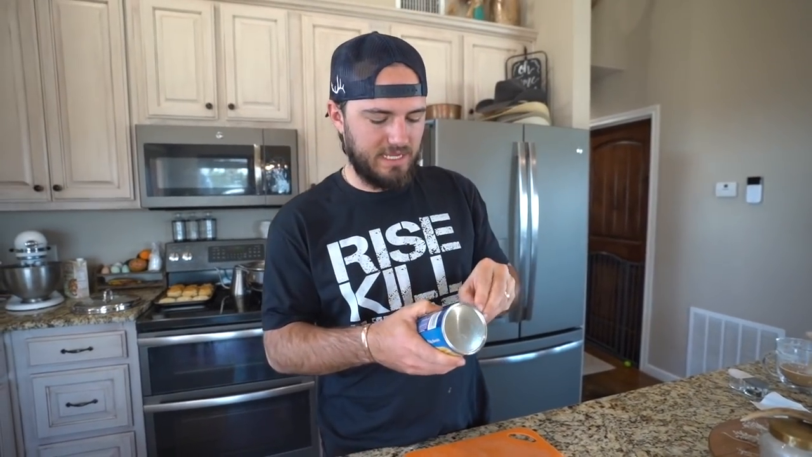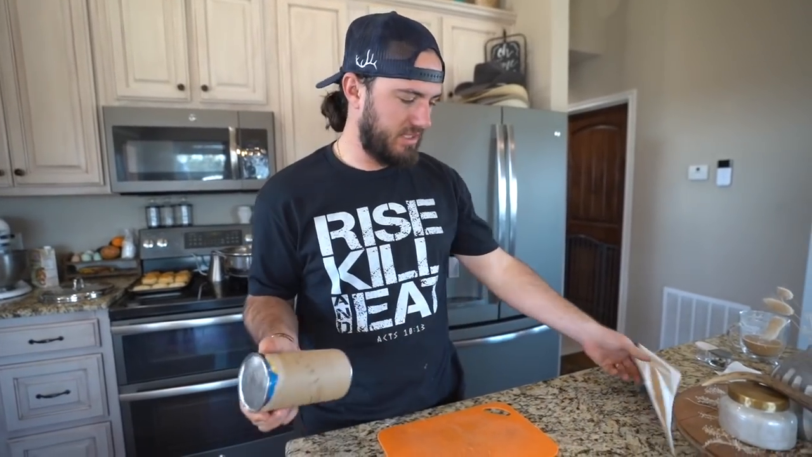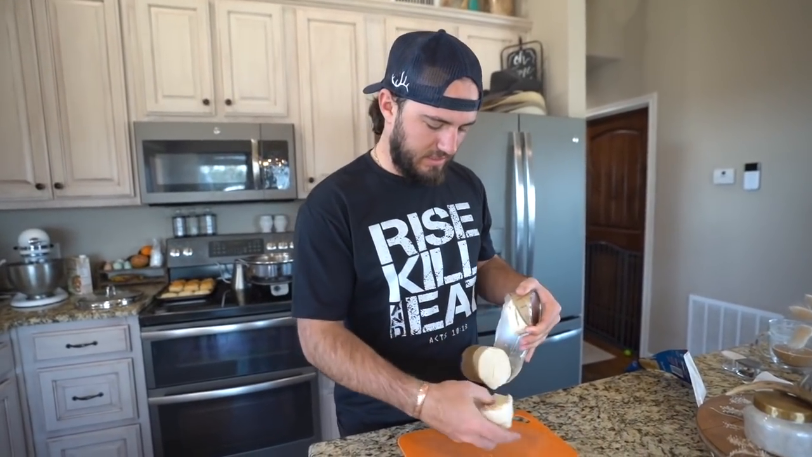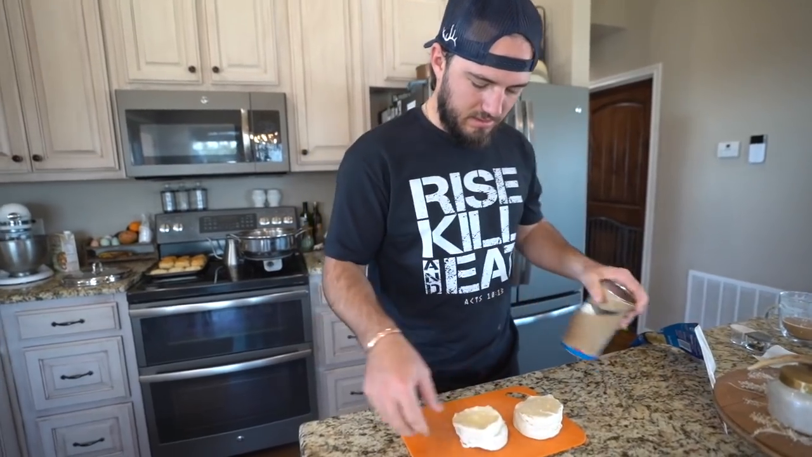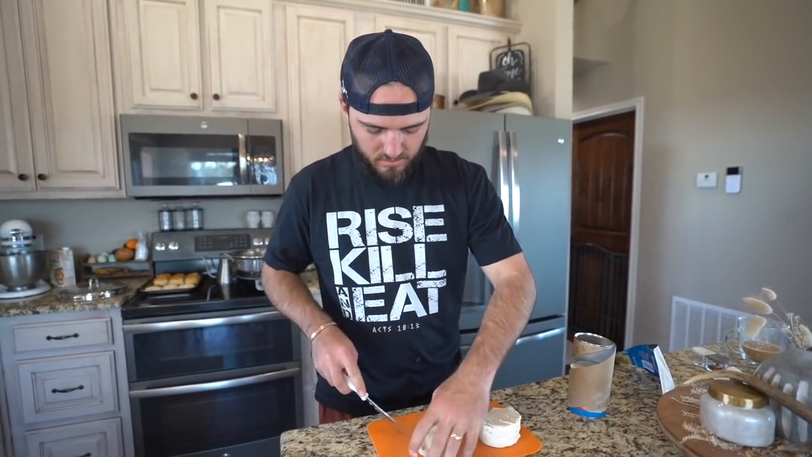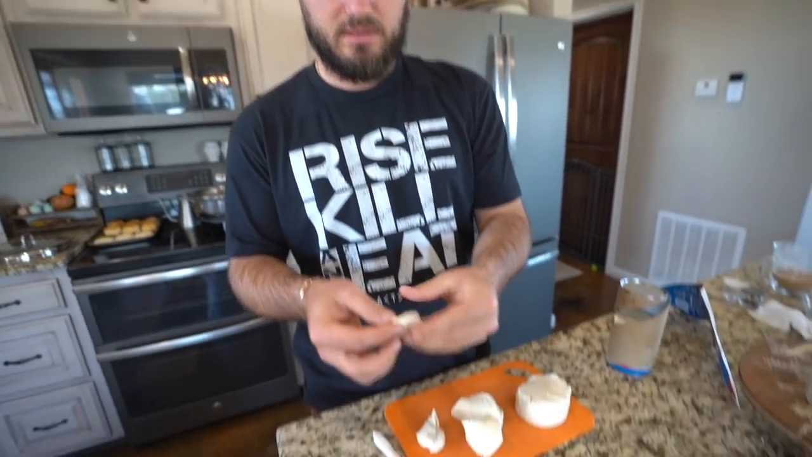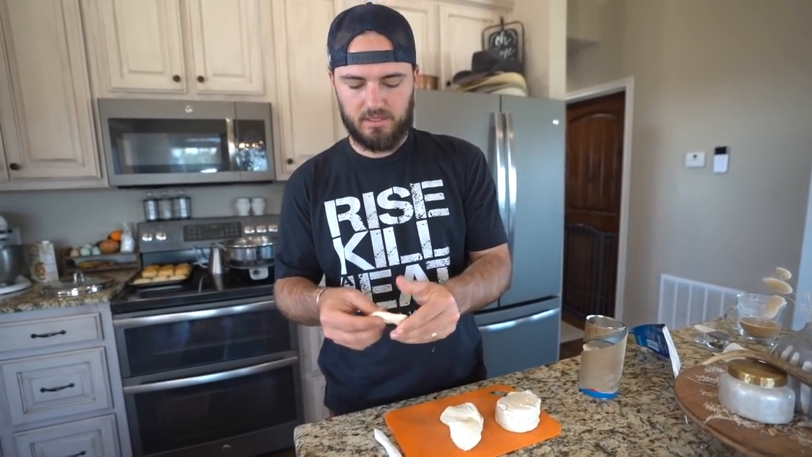Last and final step of this simple chicken, or I keep saying chicken, rabbit and dumplings recipe. Can of biscuits. You can make homemade biscuits if you got the time for it. But take some biscuits and cut them into quarters. You want to take those quarters, just kind of flatten them out. Drop them in, let them start cooking. And as soon as those biscuits are done cooking, you start eating.